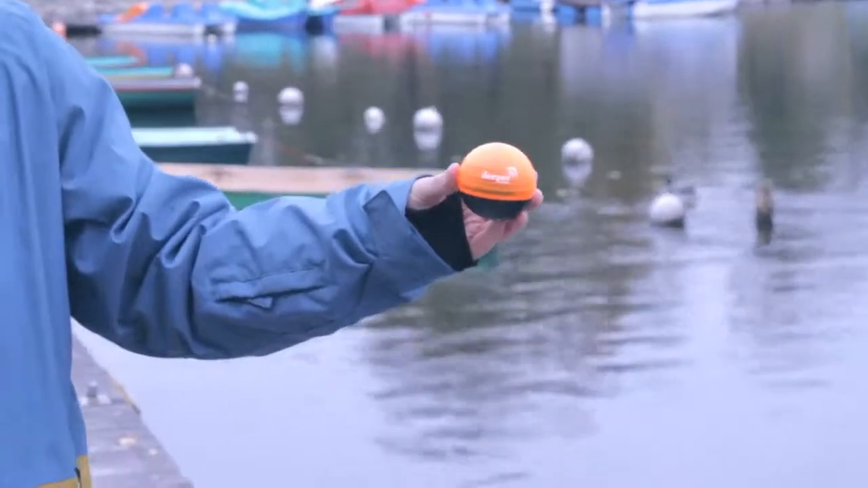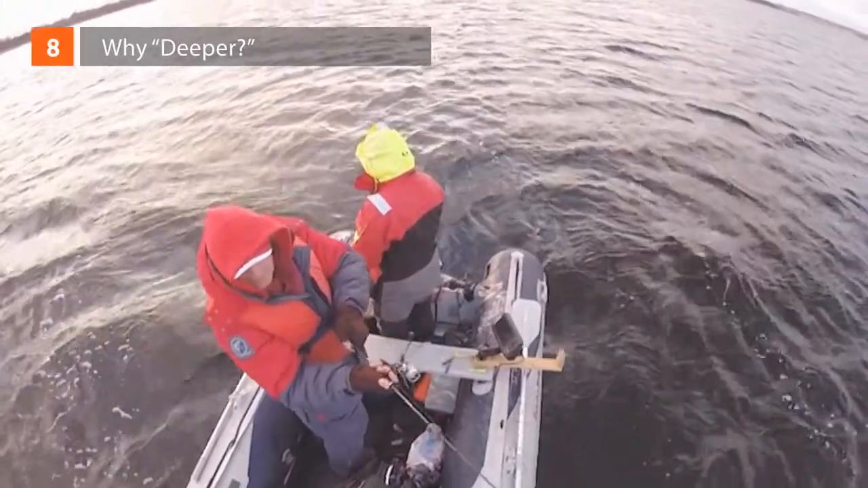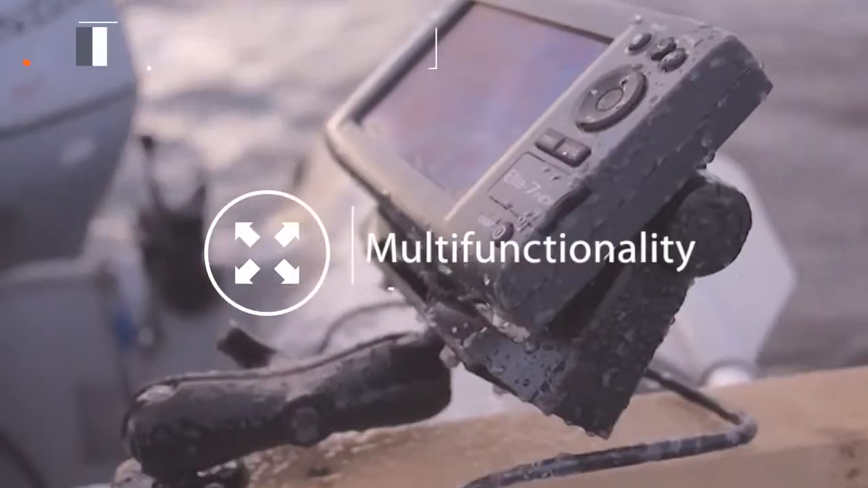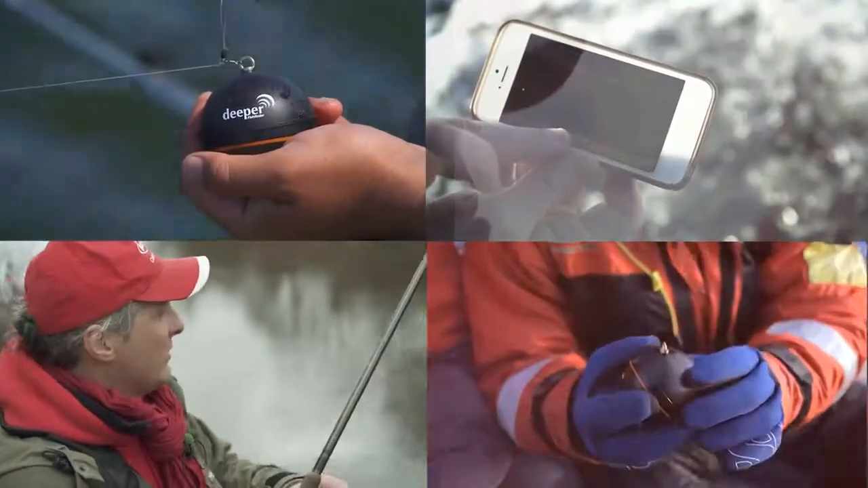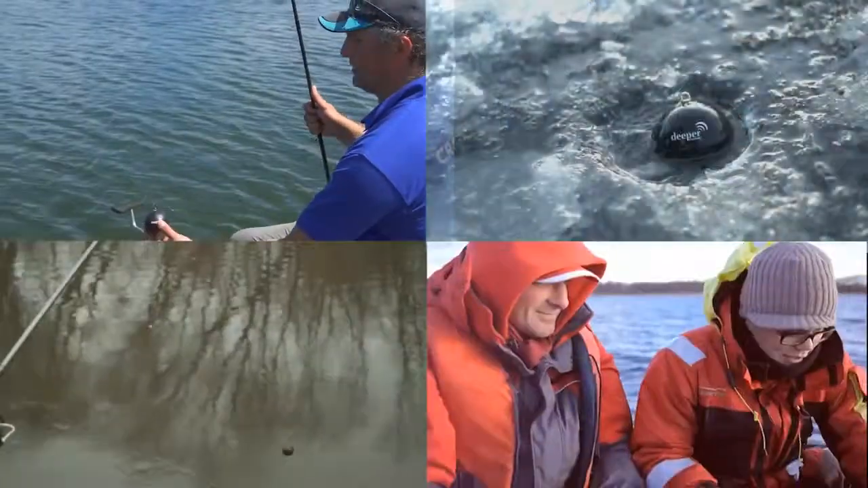New color covers will help you find deeper at longer distances in any weather. Why Deeper? Multifunctionality. Regular fish finders can only be used from boats. With Deeper, you can scan anywhere you like, from shorelines, bridges, kayaks, embankments. It can even be used for ice fishing.